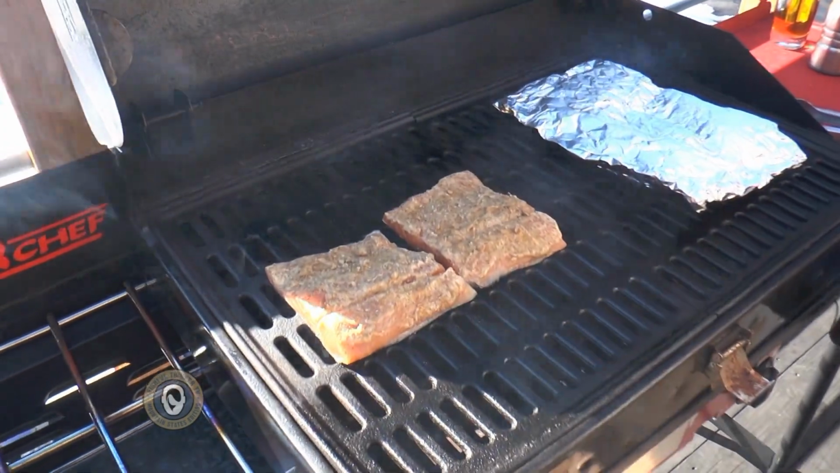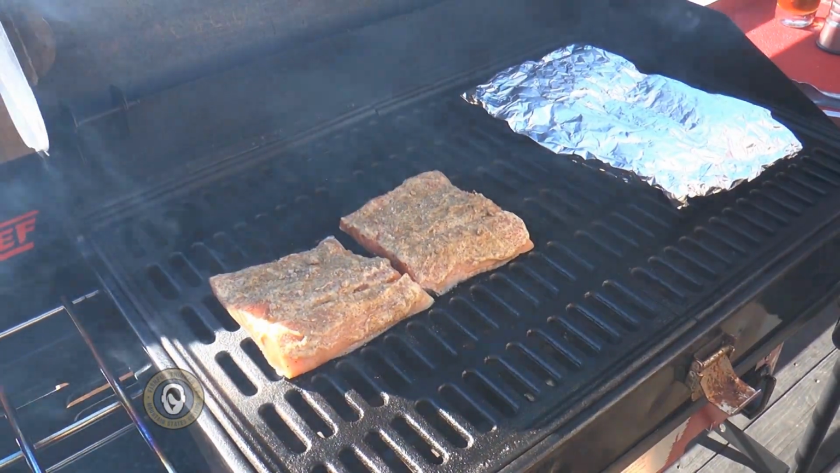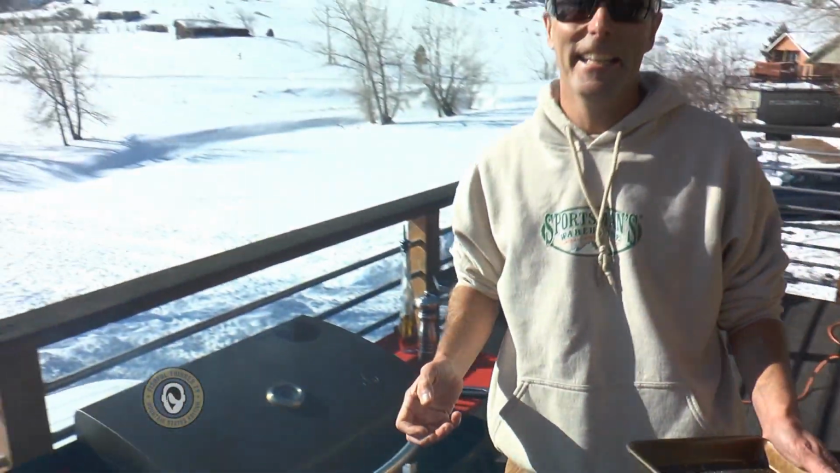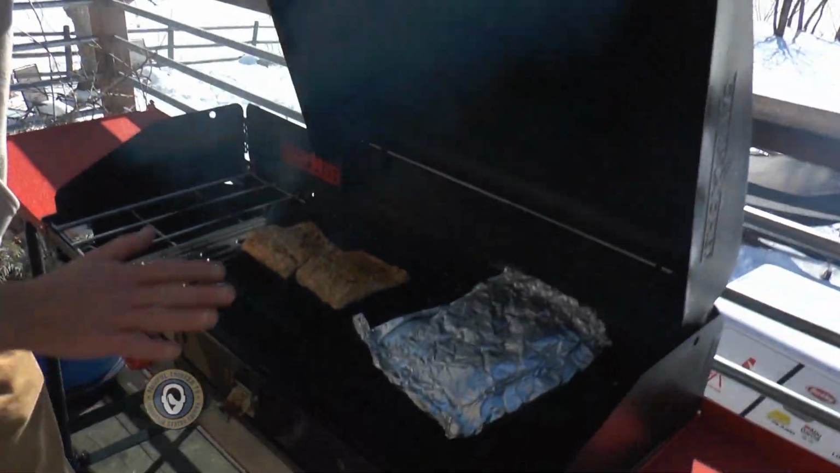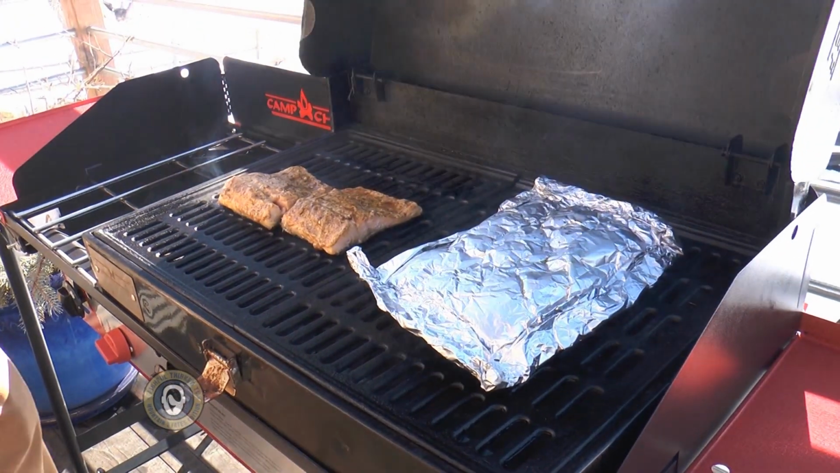Ta-da! And just like that, you can see that skin shrink on that trout right there. It's gonna curl really fast. We're gonna put the lid down and let that thing go. All right, guys, now as you look in here, it's been on here for about 10 minutes or so, and it's just doing absolutely perfectly what it's supposed to be doing.